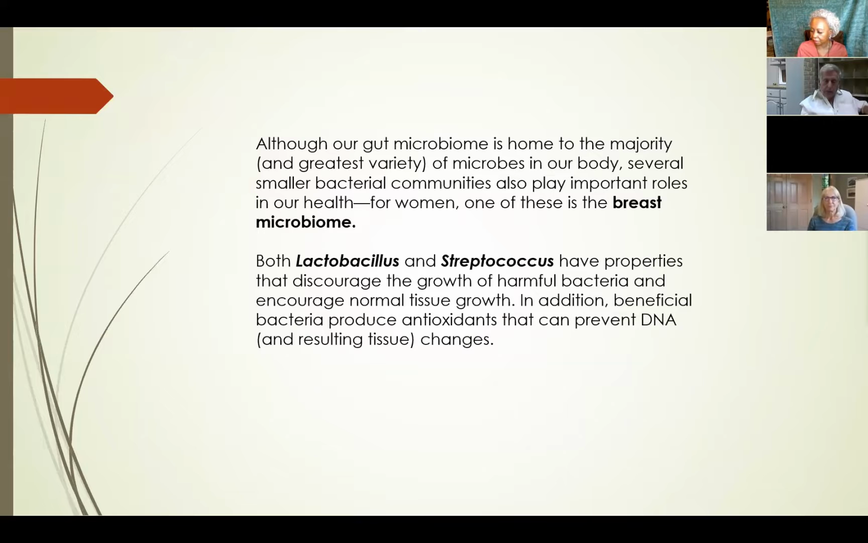And we're real happy because we're doing that in the colon in a lot of different ways as well. 80% of our immune system is bacteria in our colon. So we want to take care of it. A little bit about the microbiome: the prebiotics are the food, as you mentioned, food for the bacteria, and that's real important.